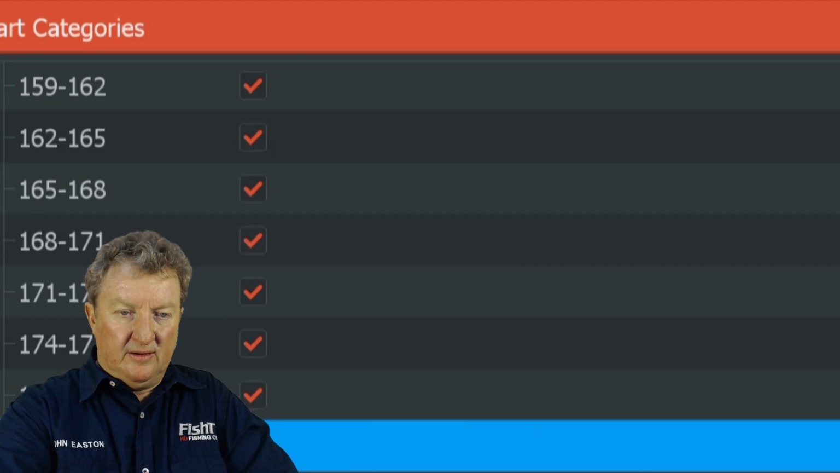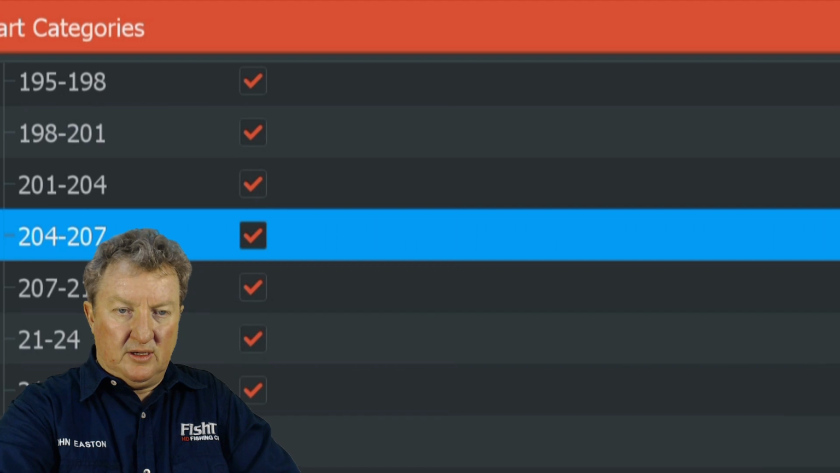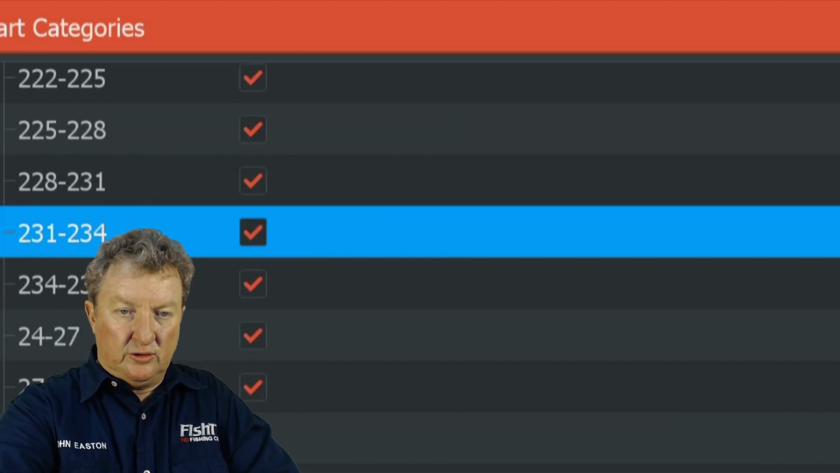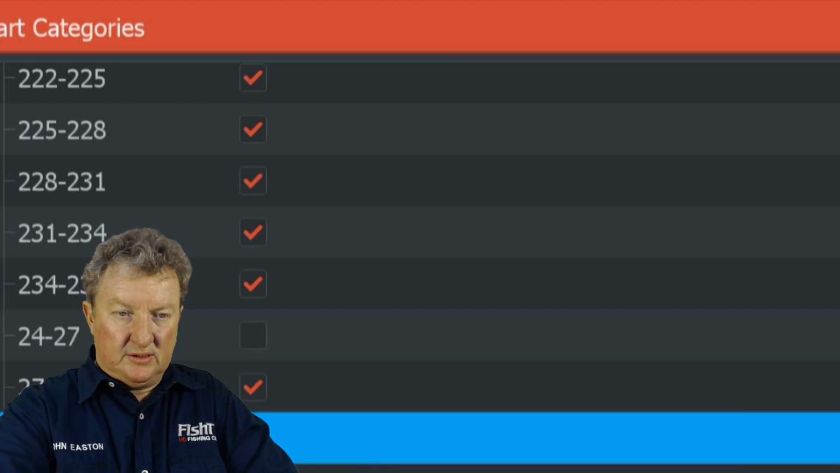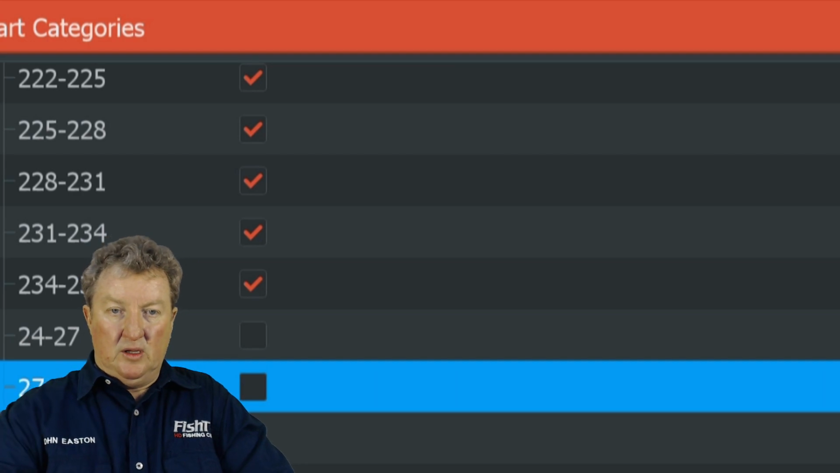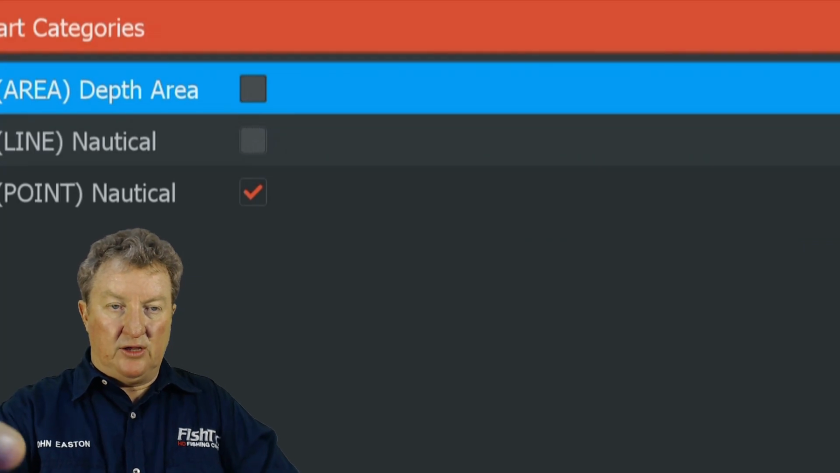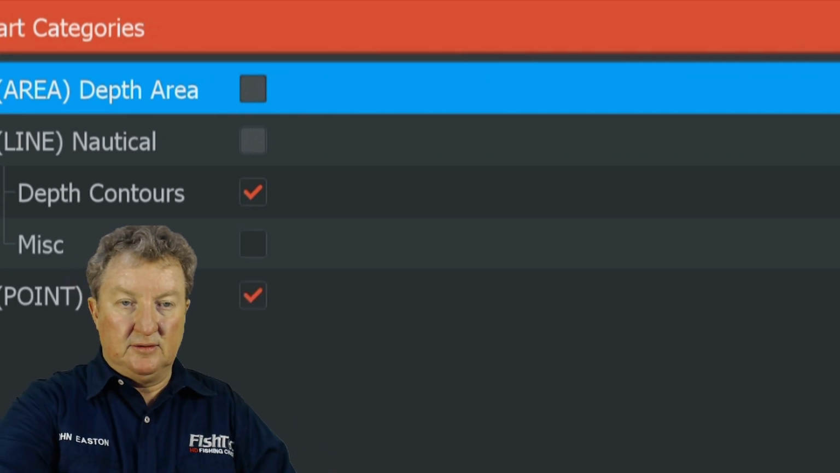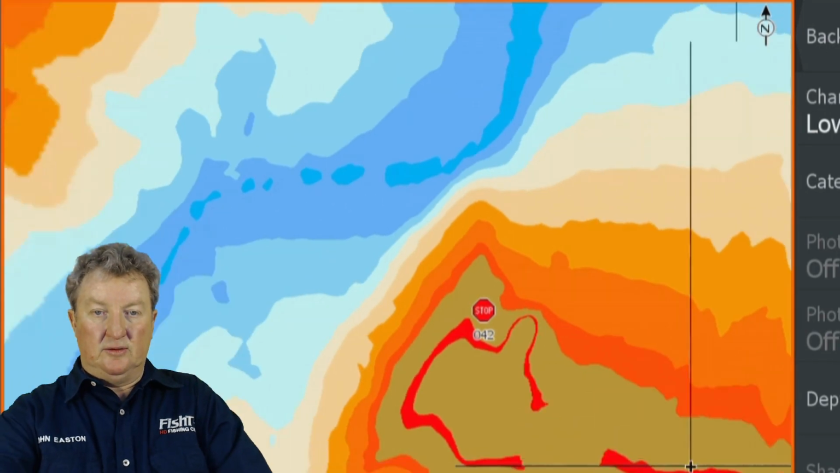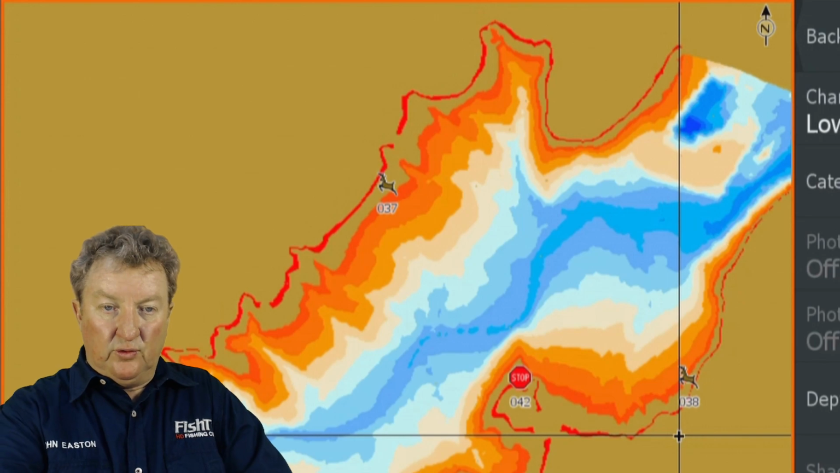Anything under 30 feet, I'm going to turn off. 36, that's definitely up to 30, that must also go. Okay, there we go. Now you're going to do exactly the same thing again. You're going to go back to the categories and you're going to turn off the lines. Turn the lines off. Okay, now go around your chart and look for the lines for those points.